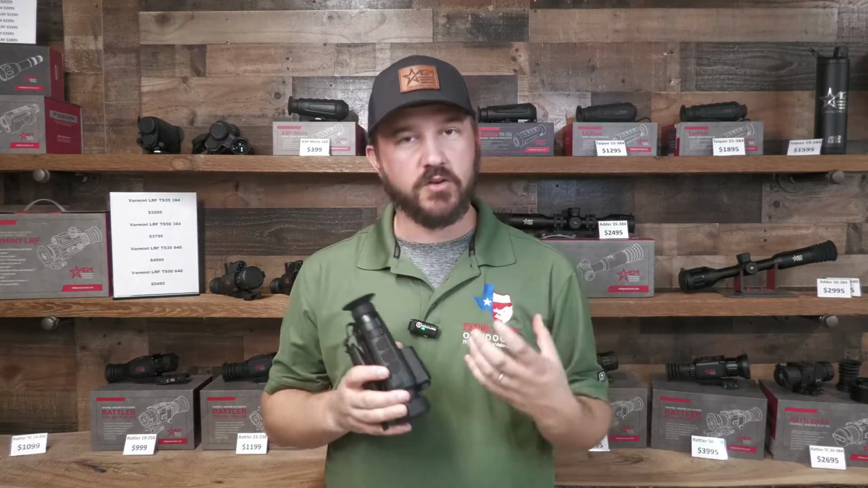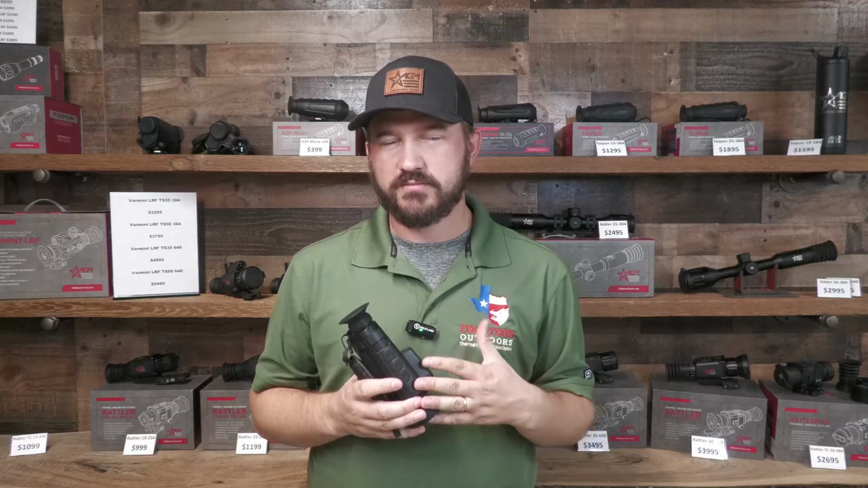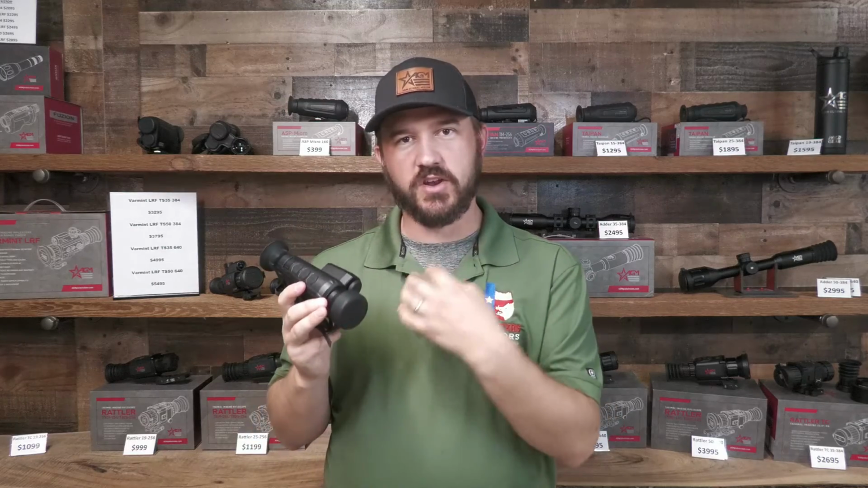One of the other things, of course, that's always cool with a handheld is having Wi-Fi streaming and also internal recording. Those capabilities are available to you here, along with the other 3 functions of this handheld. So I will tell you, this is a real good deal on the market when you think about all the things you have: laser rangefinder, digital night vision, thermal.